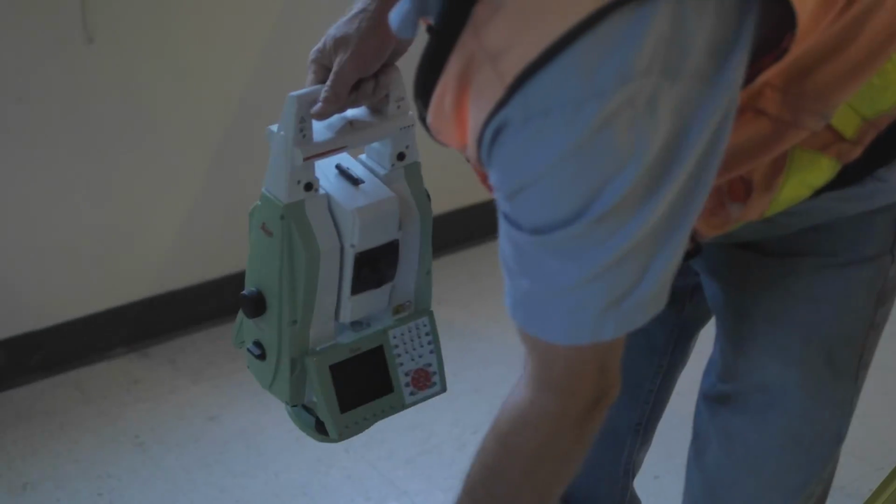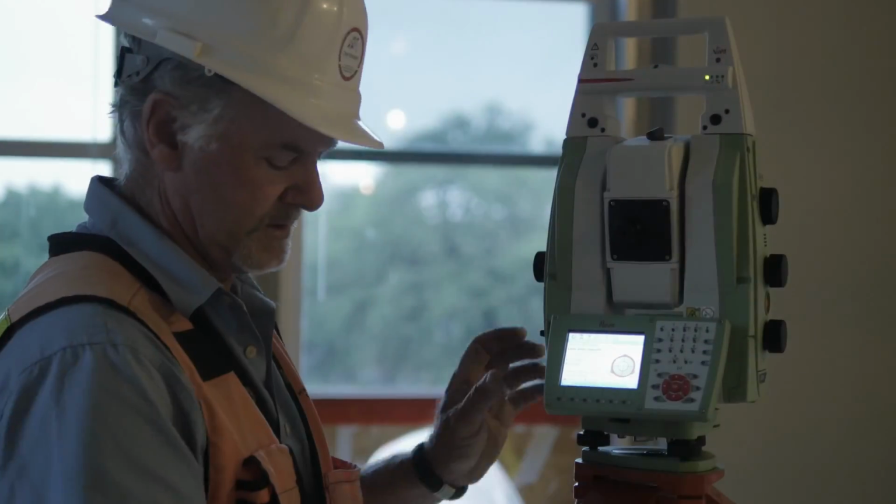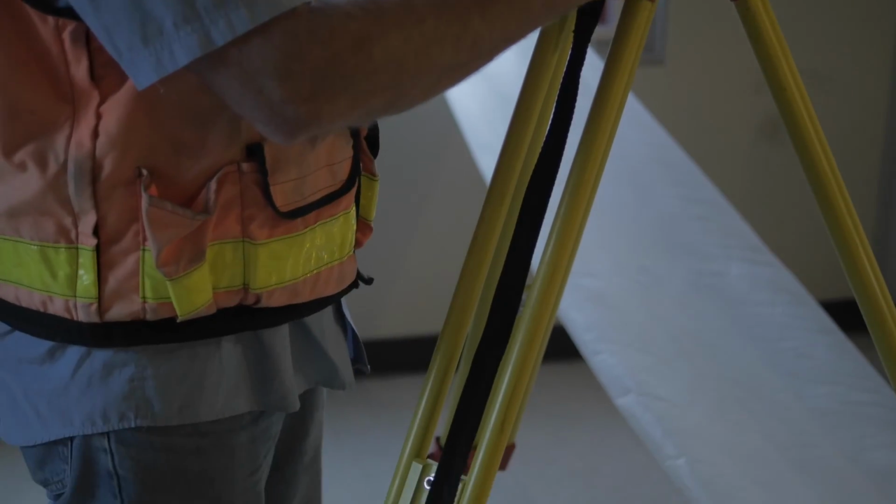Okay, so we've established a horizontal control point on the floor. We've got the MS-50 set up over that point with the laser beam set on top of the point. We've already made some minor adjustments. Now we're going to make our fine adjustments to get the instrument level with the bullseye bubble.